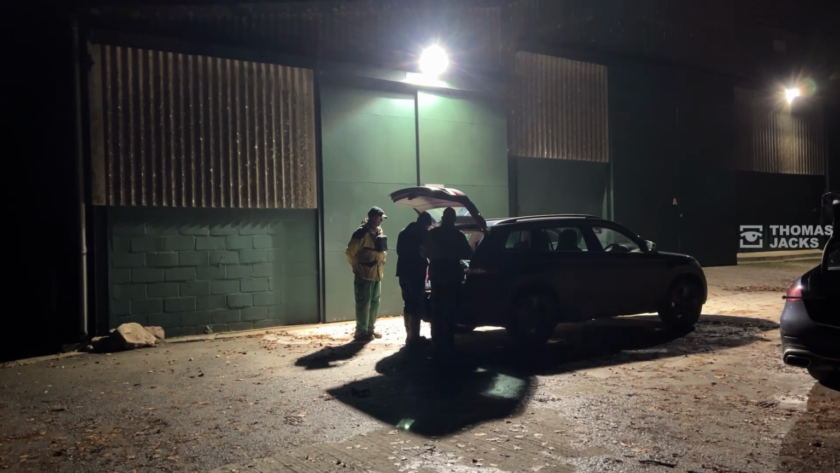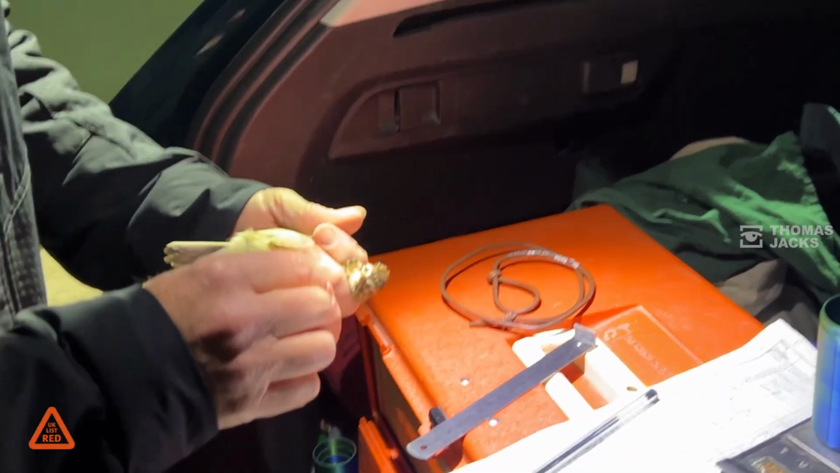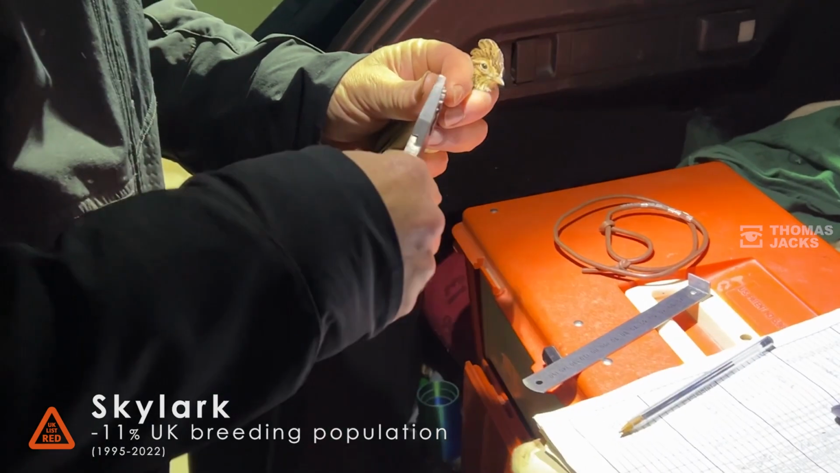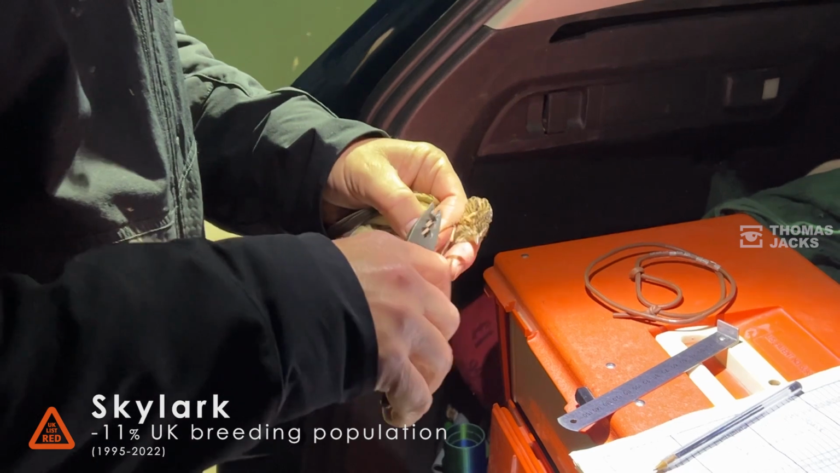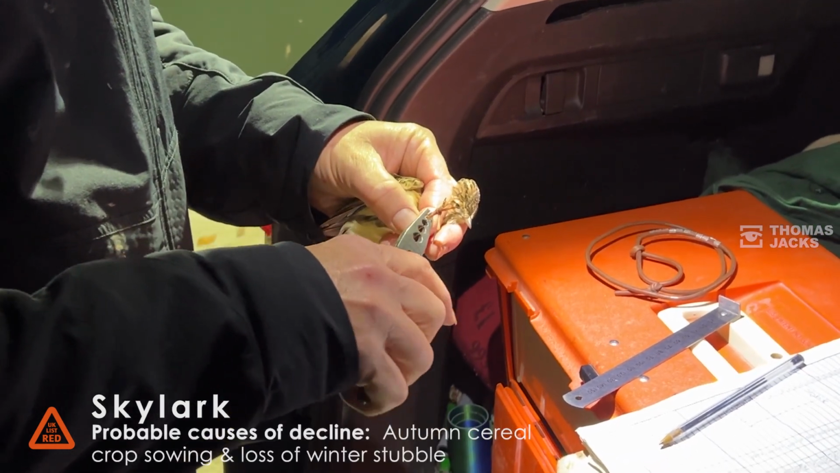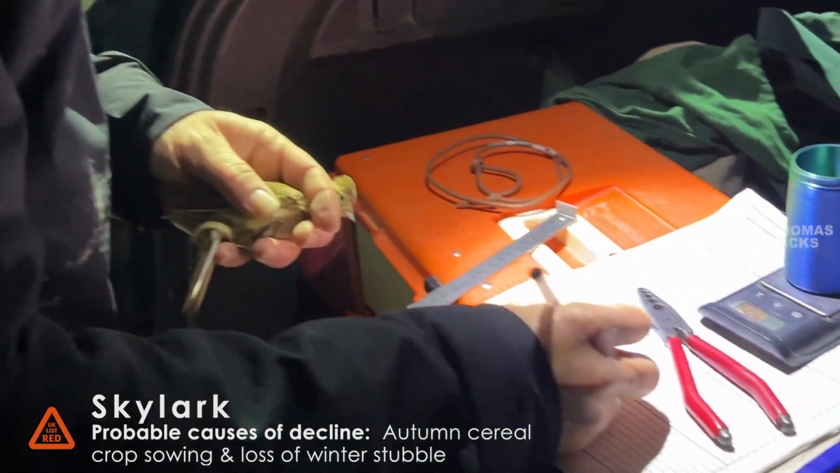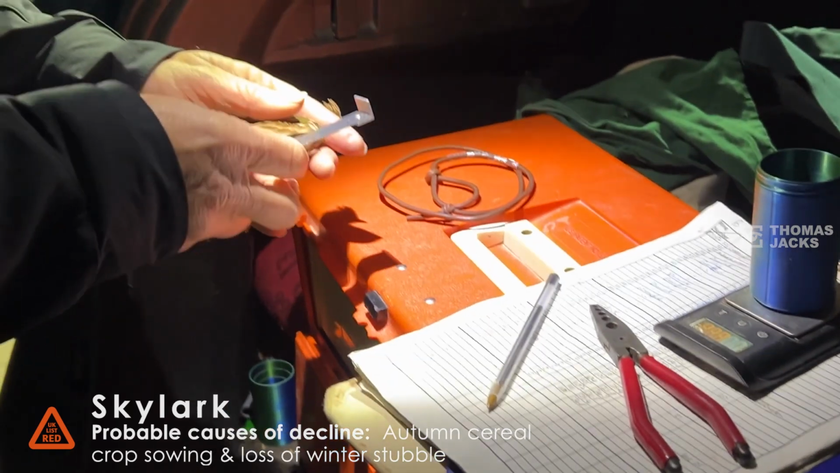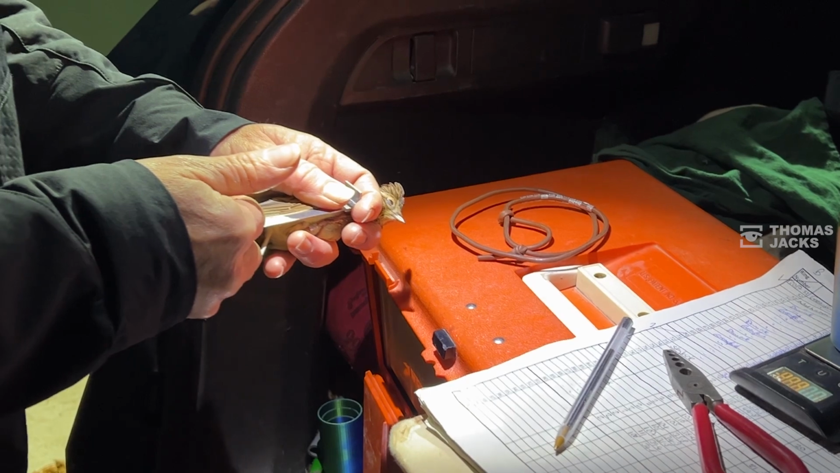So what I'm going to do with these Skylarks, we'll just whiz through these, and then we can photograph one nicely, because these will sit on my hand nice. That's the rings. Different size ring for different species. And the ring has got Nat History Museum, London SW7, and this ring number is PZ08784. Luckily, that works. So standard measurement with all birds is you measure the wing length, 104 wing.